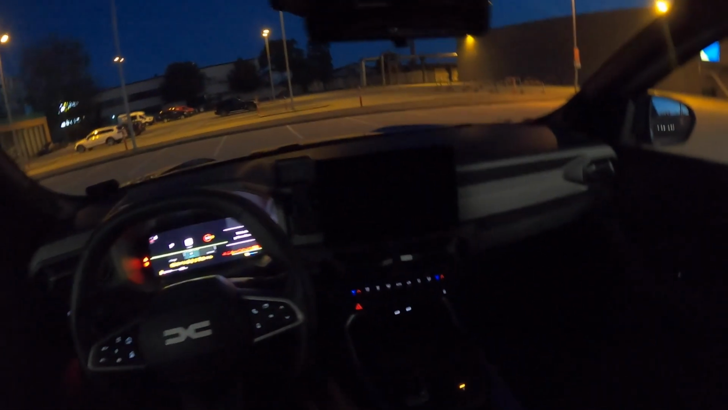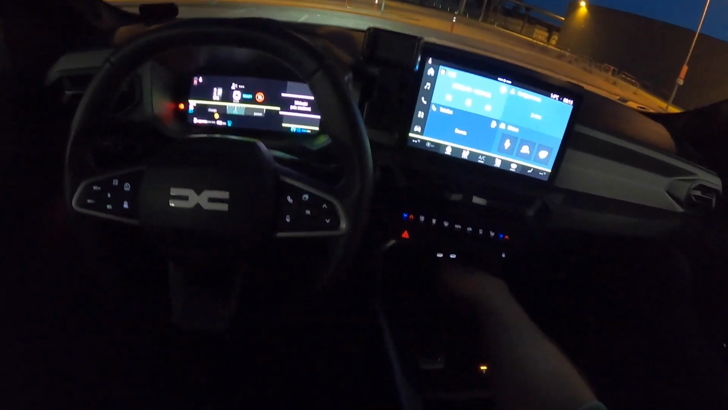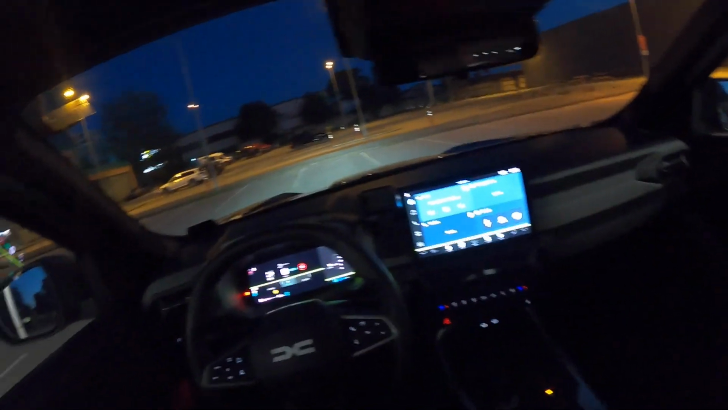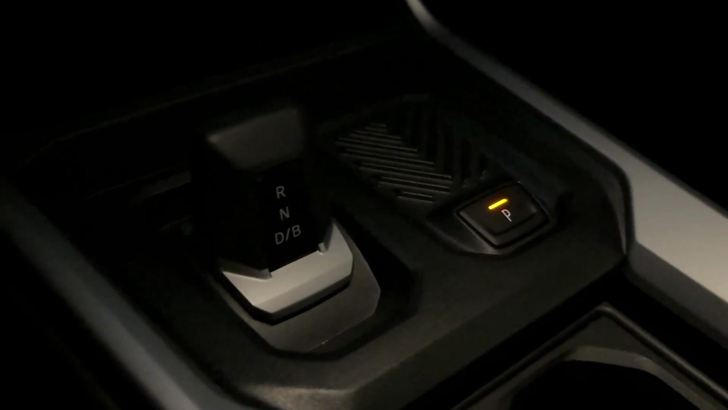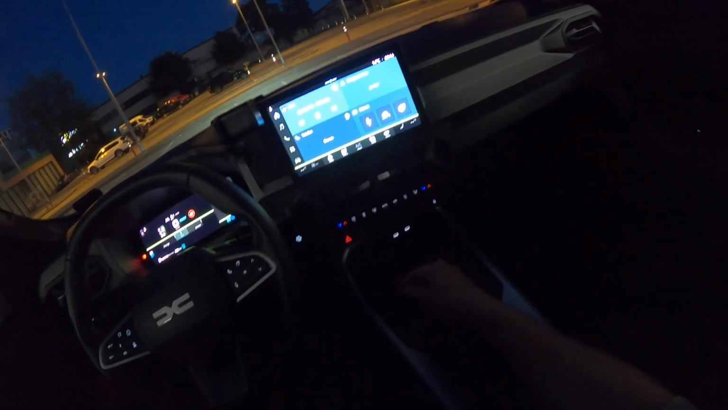Let's fire it up. And a further improvement compared to the Duster, we have a dual zone automatic climate system. Some things you can only see in the dark, so I can see the lack of illumination on the gear lever. This gear lever is pretty cool itself, feels durable. Alright, so let's roll.